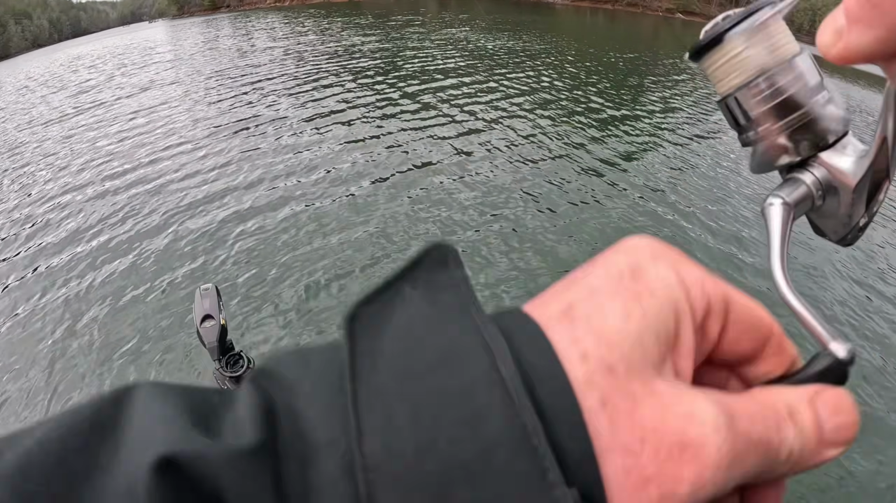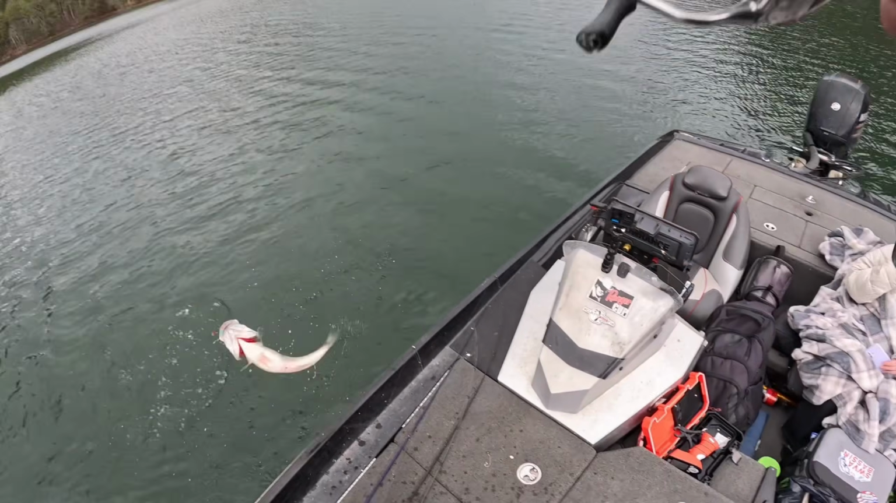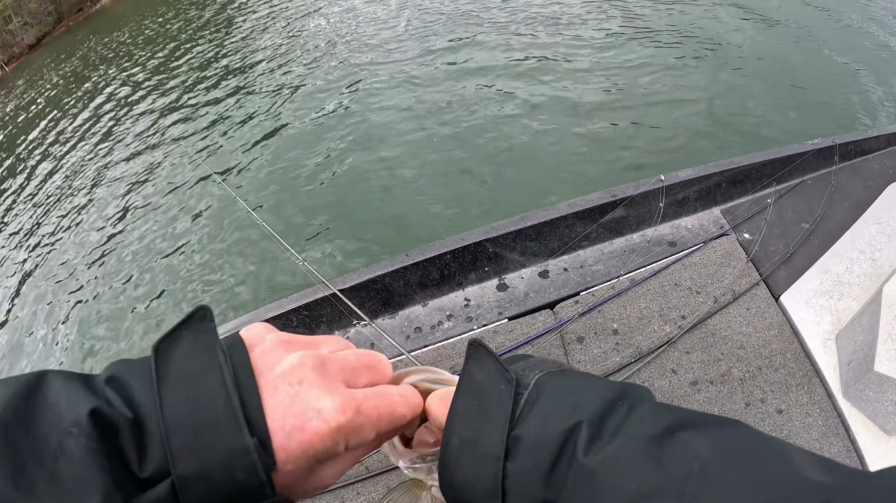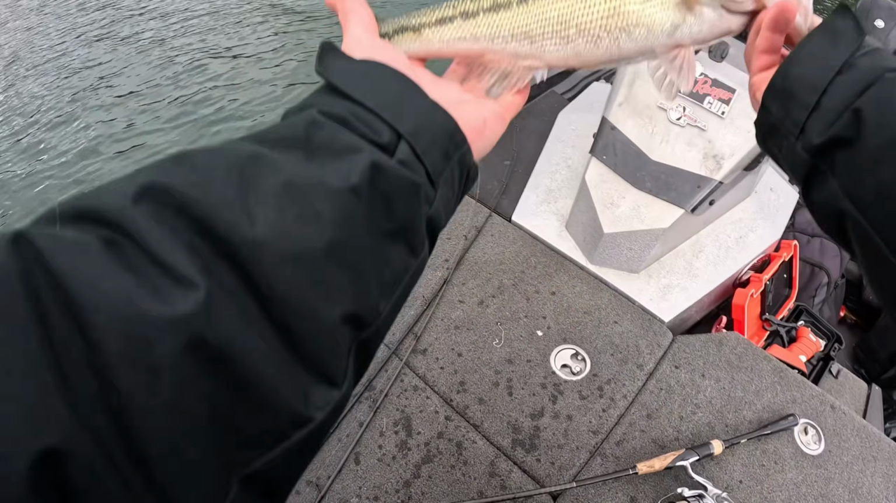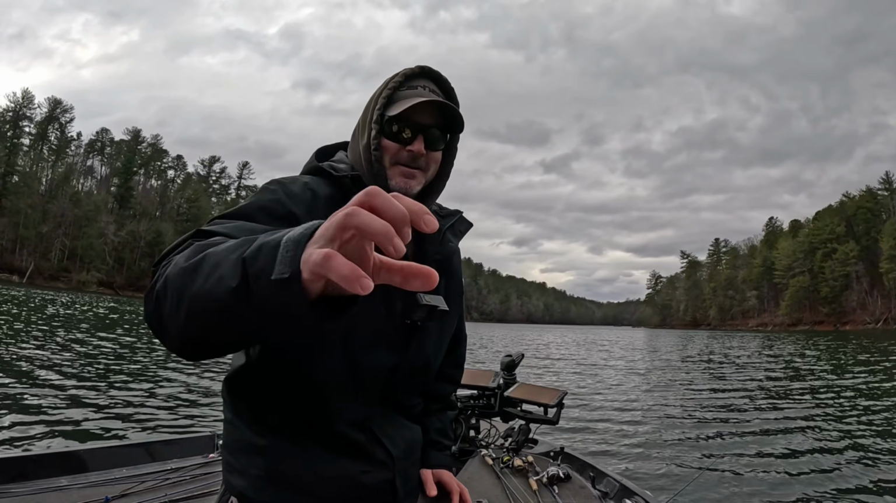Fish for 10 minutes and have enough content. Oh, there's another big one. Yeah, he's long. Spot. That would be a scoreable bass. Yep, that's definitely a scoreable.